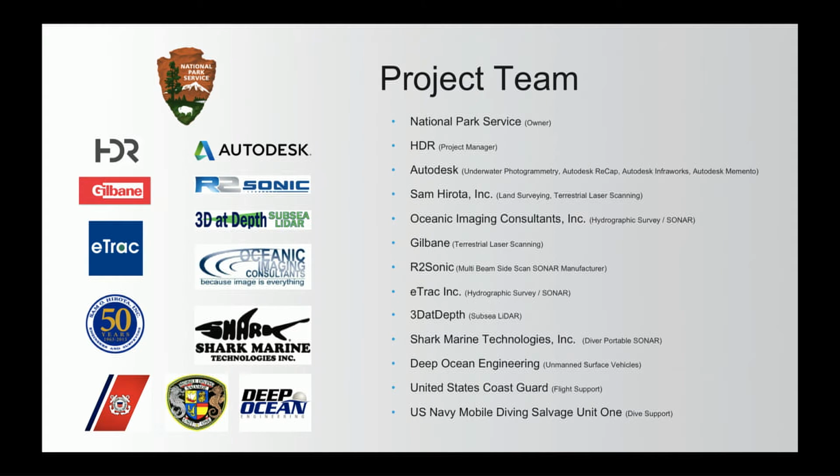Okay, project team, extensive team, and I never talk about this project without expressing my thanks over and over again to these people, because everybody you see here on this list donated their time and their expertise and their hardware and their sweat pro bono. They just wanted to be part of this project, and Mike and Dennis included.